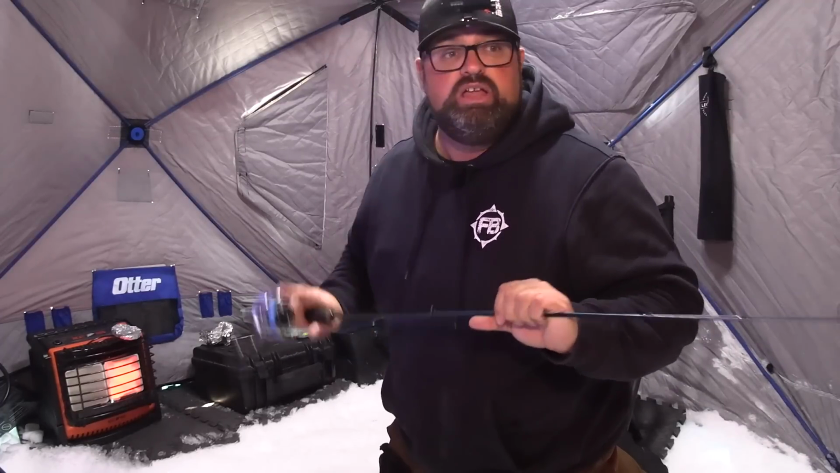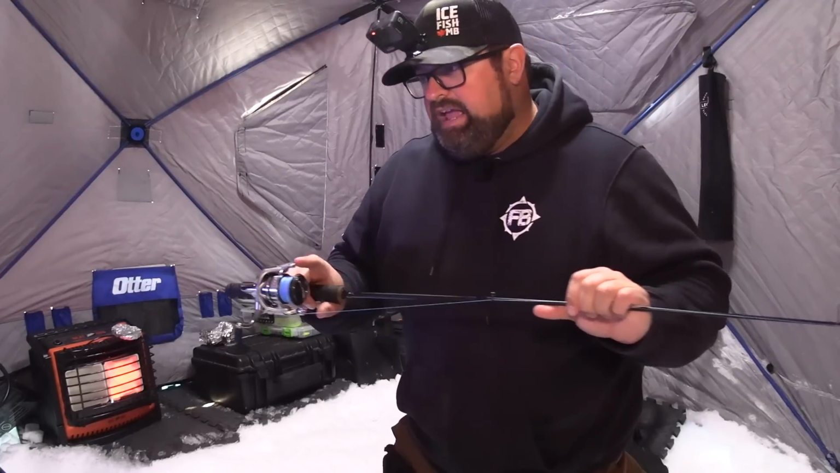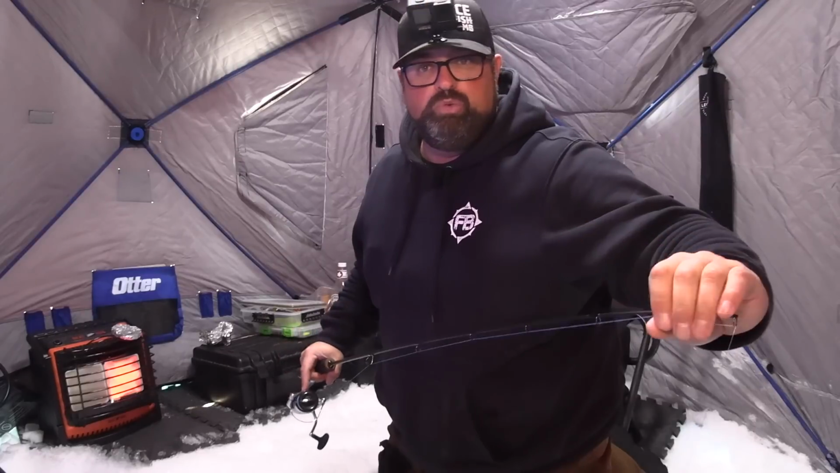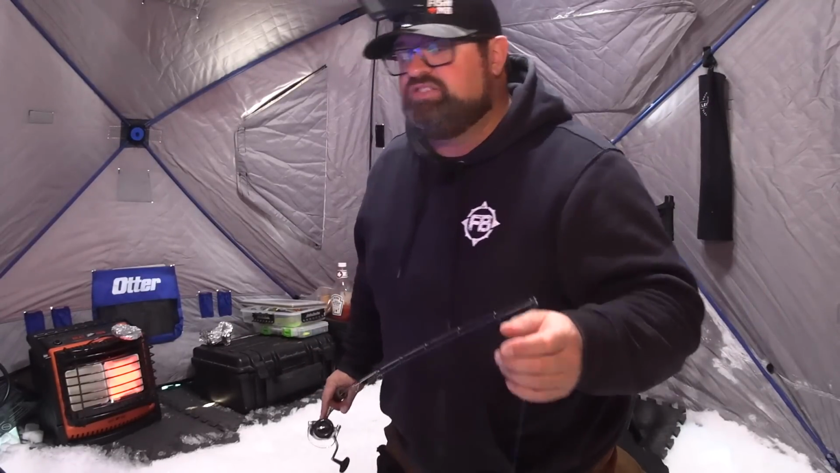On every reel I'm running 30-pound Sufix 832 ice braid, and then I have on about a 15 to 20 foot fluorocarbon leader that is also Sufix. It's called Sufix Advanced Fluorocarbon. It's not the actual leader material, it's just the full 200 yards of fluorocarbon is what I use. And then I use a FG knot there to connect the braid to the fluorocarbon.